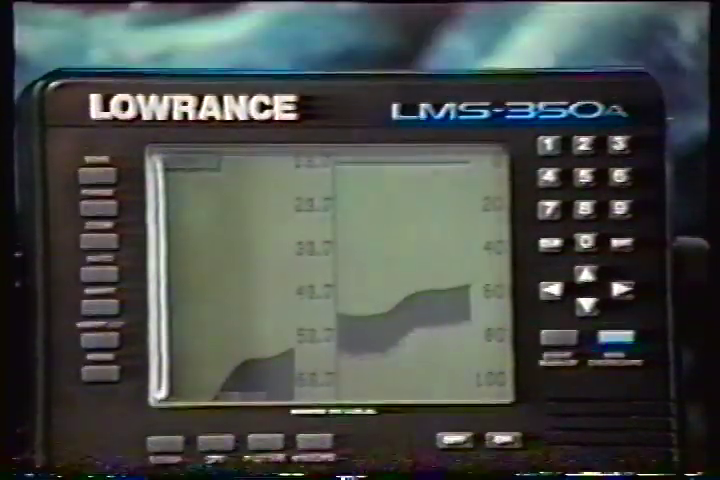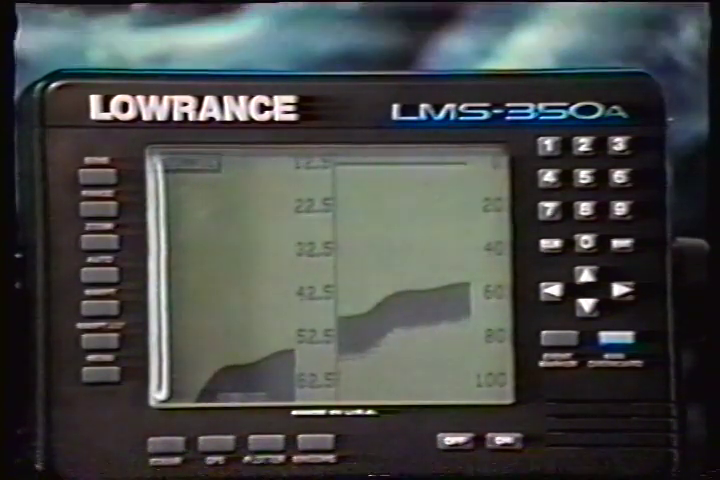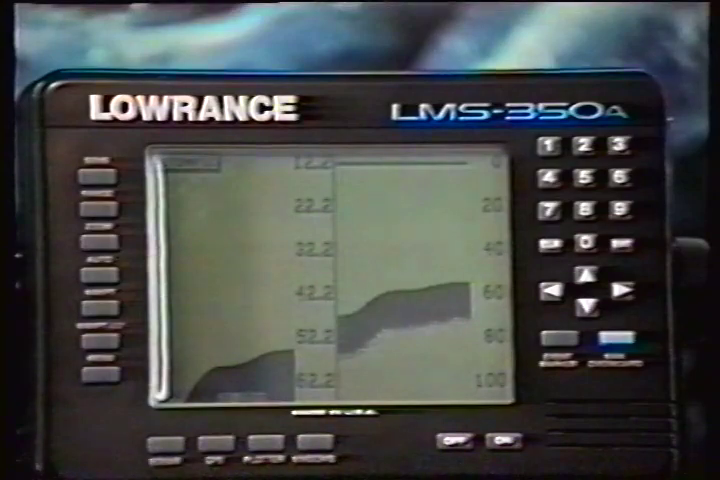This feature tracks the bottom, keeping it on the display at all times when the automatic feature is on. Once you've set the zoom as desired, press the clear key to erase the menus.